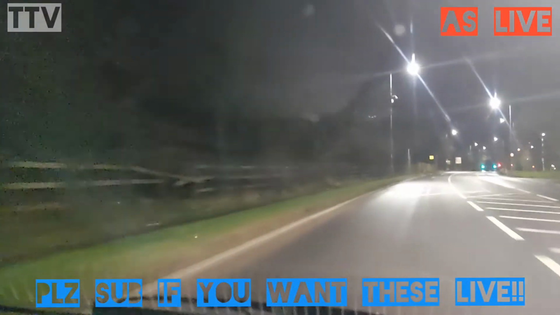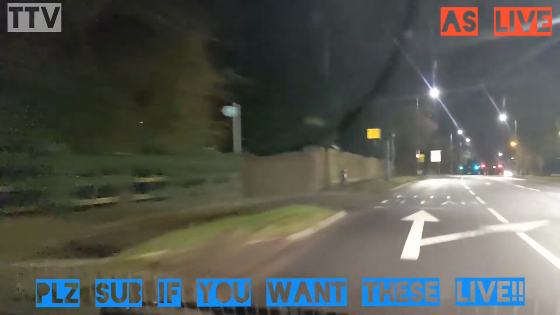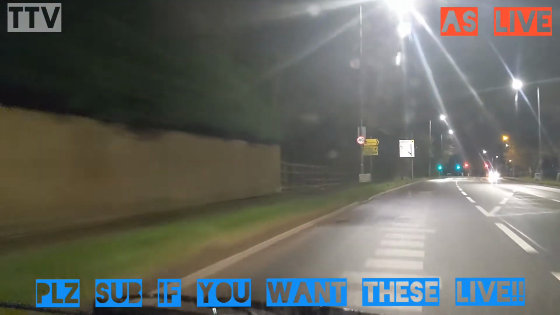Notice as well now a lot of these street lamps have changed to the LED ones because A, they're a lot brighter, and B, they're a lot cheaper to run as well. My entire house is run with LED lights.